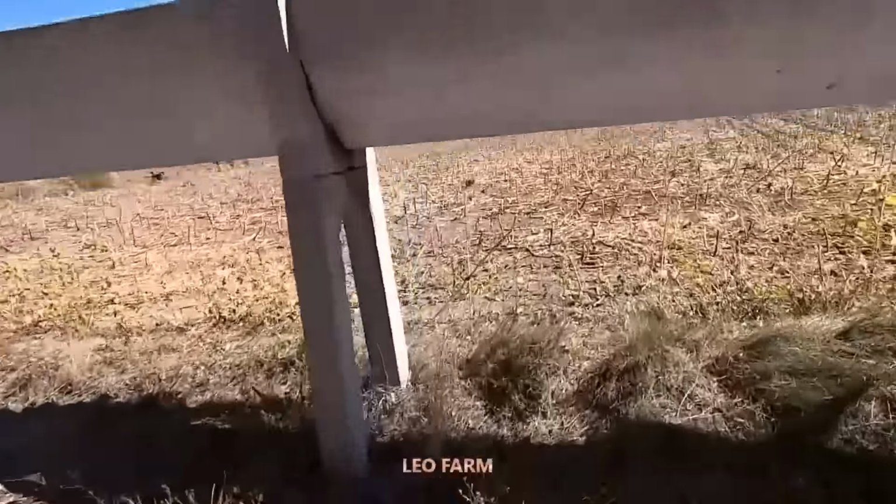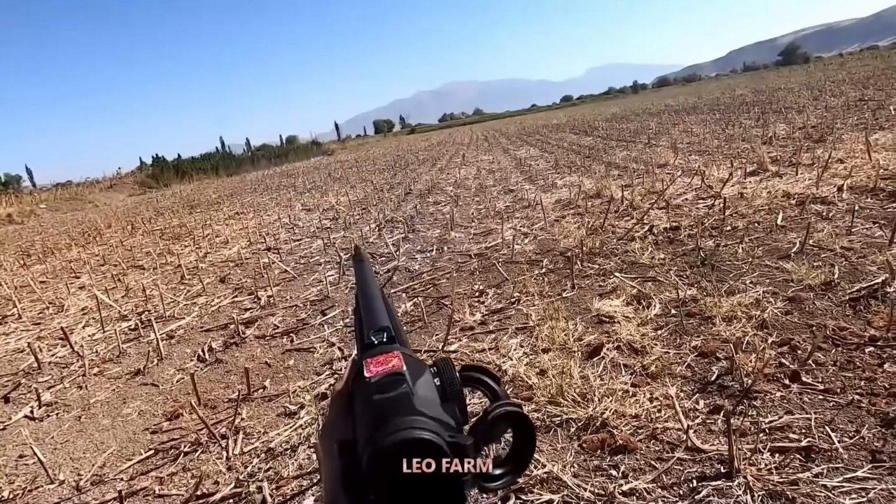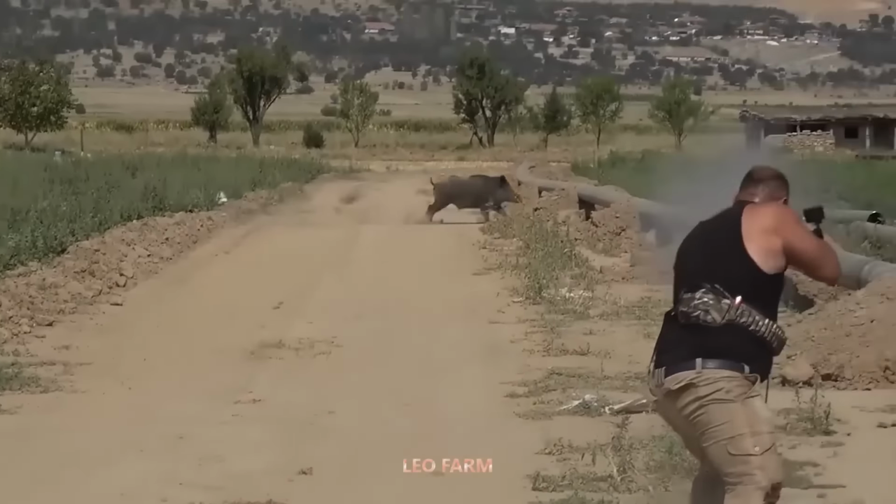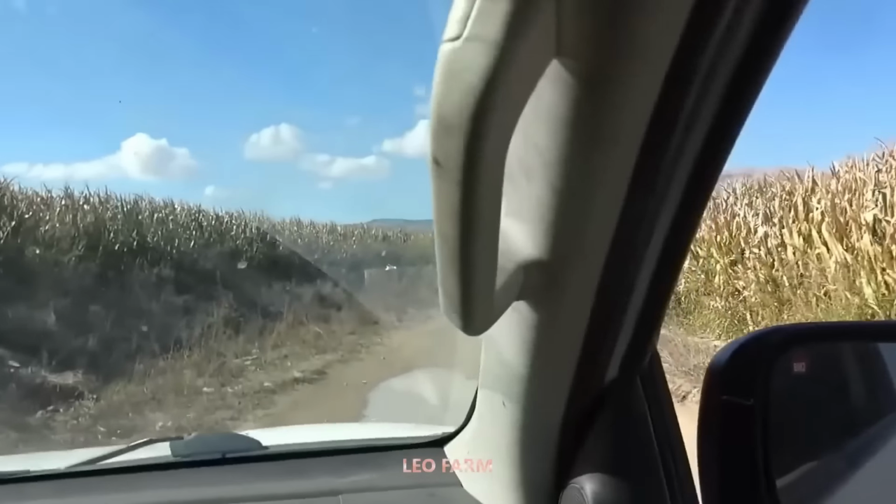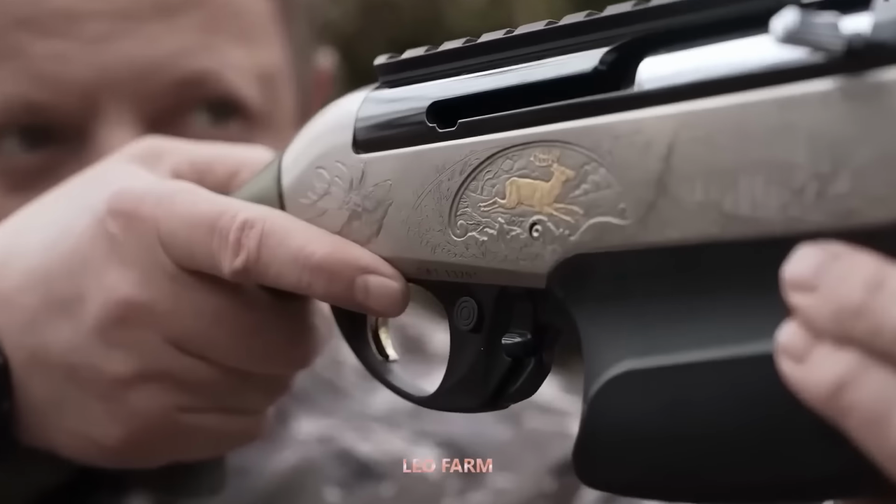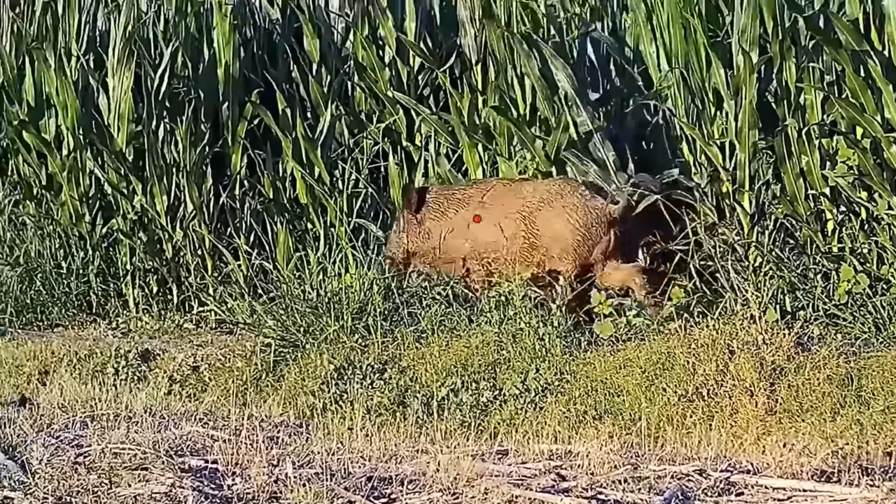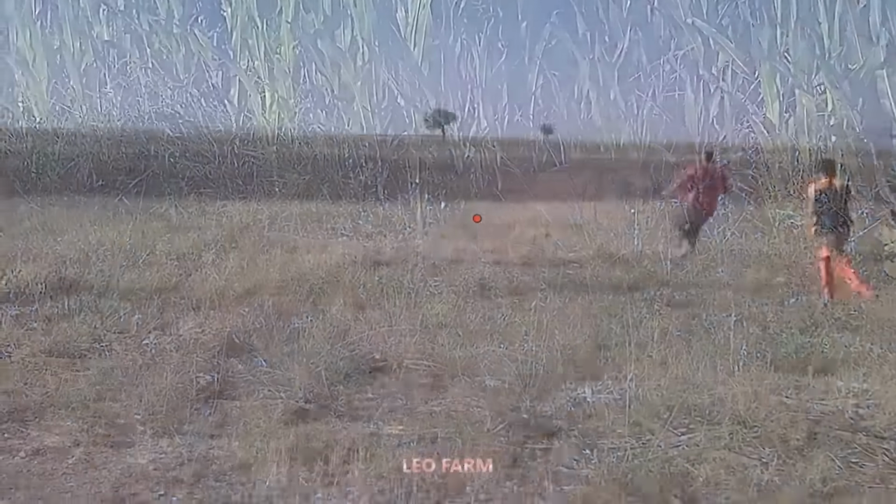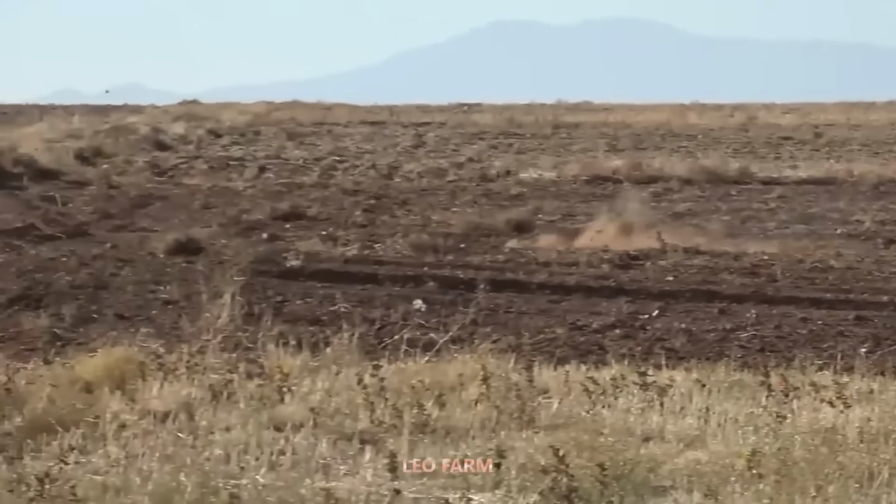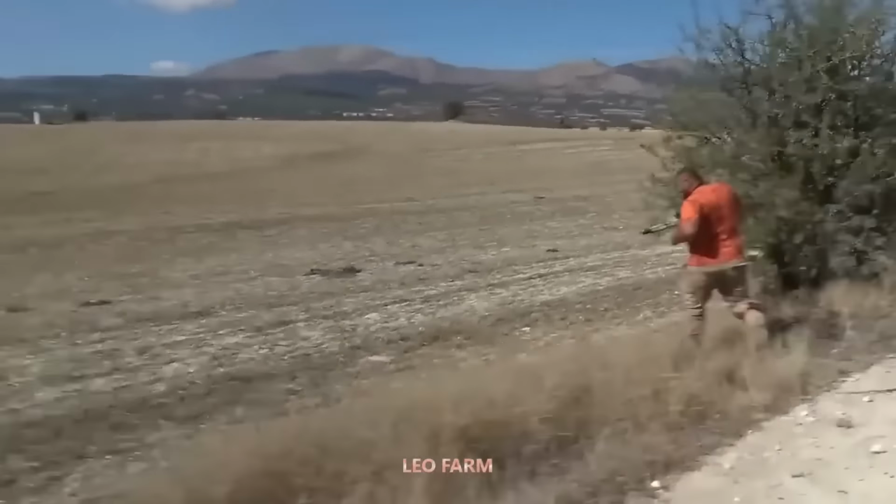The sun blazed down harsher and hotter than ever. There it was, a heart-pounding chase as the wild boar poured every ounce of strength into fleeing from the relentless pack of hunting dogs. The barking grew louder, signaling the target was racing straight into the trap. The moment it came into sight, I delivered the finishing bullet, ending the chase in an instant. One shot rang out, keeping the field safe and sound.